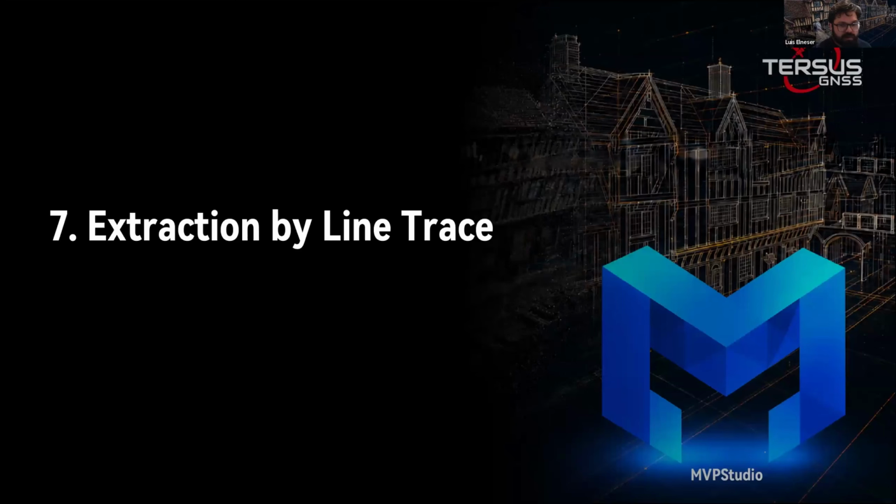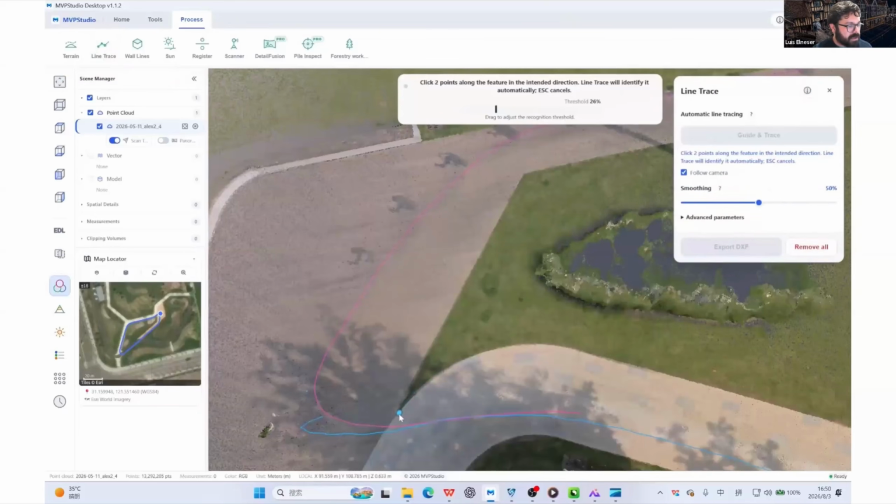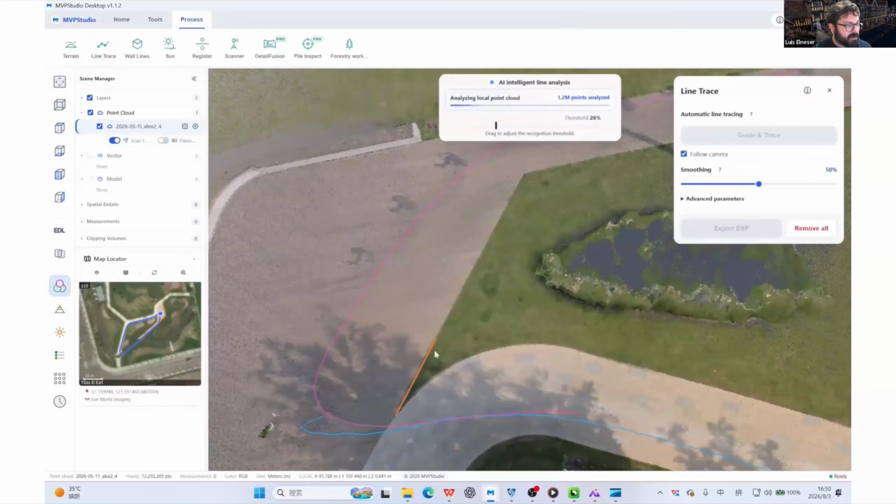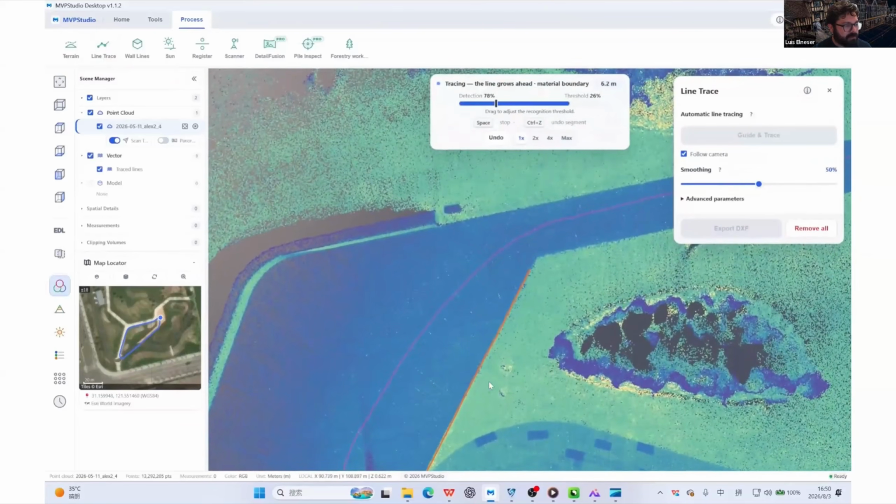So now we go to some more advanced features, and we'll start with automatic extraction. And this is trying to do digitizing lines on point cloud, which has always been a difficult feature to do.